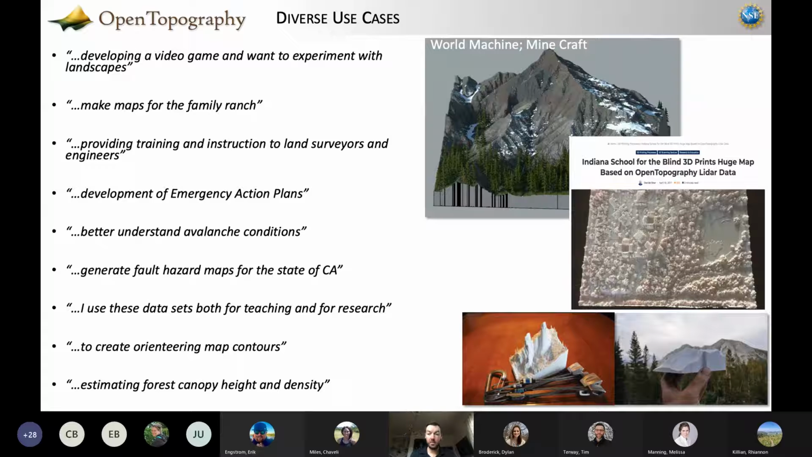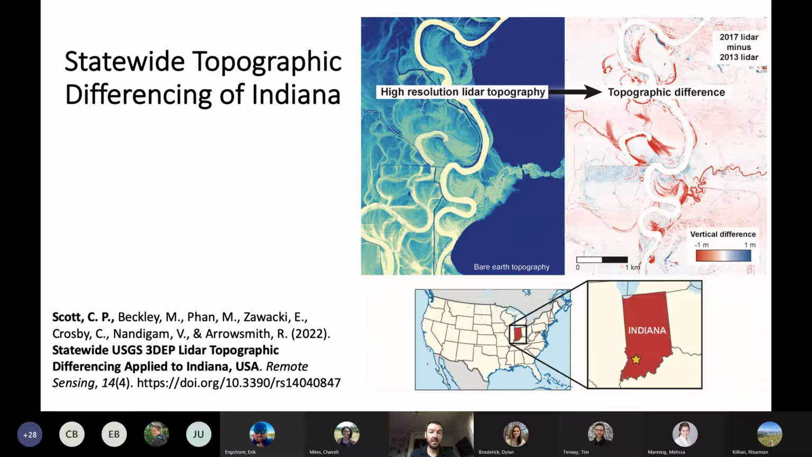So moving on, I was going to finish with a few slides about this topic of topographic differencing, because I think it's an interesting one, because we're entering an age when we potentially have the opportunity to compare high resolution data sets over relatively large swaths of landscape. We have a relatively new paper that was published earlier this year called Statewide USGS 3DEP LiDAR Topographic Differencing Applied to Indiana. It's in Remote Sensing. It's an open access paper, so that digital object identifier will take you to the place you can download the PDF.